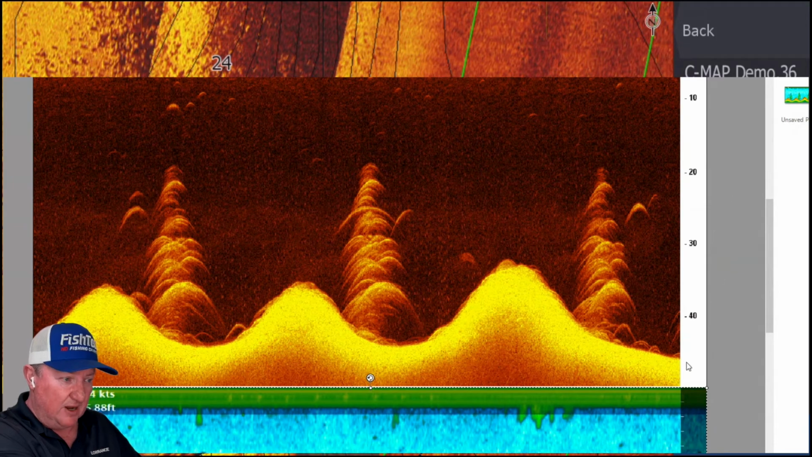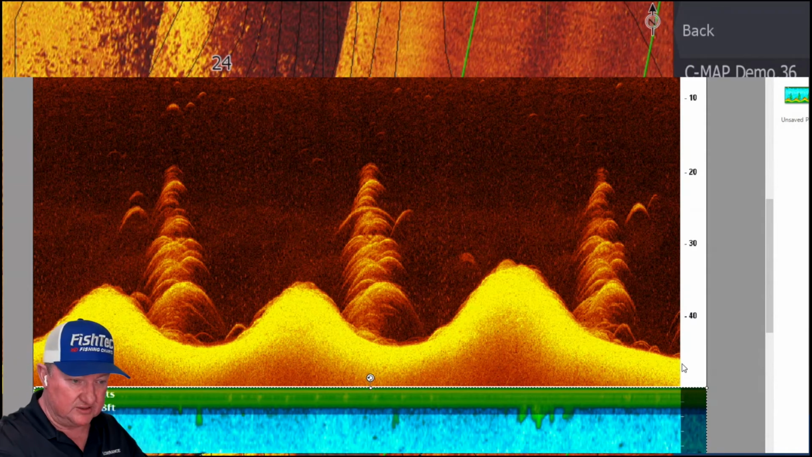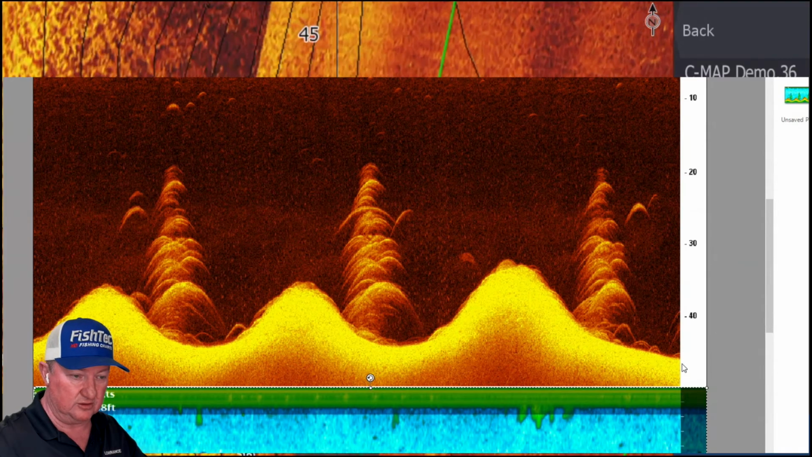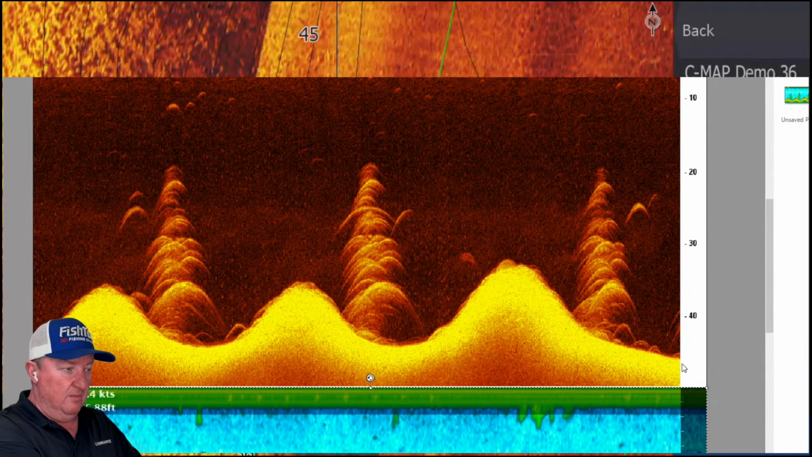Guys, keep in mind, we're in 40, at least 45 feet of water here. This is some serious depth here. What does it say here? Yeah, there we go. See there. If you look at the sonar, I mean at the chart, you're in 45 to 48 feet of water. It looks like that tree is more in 48. But the fish you are targeting is up here.